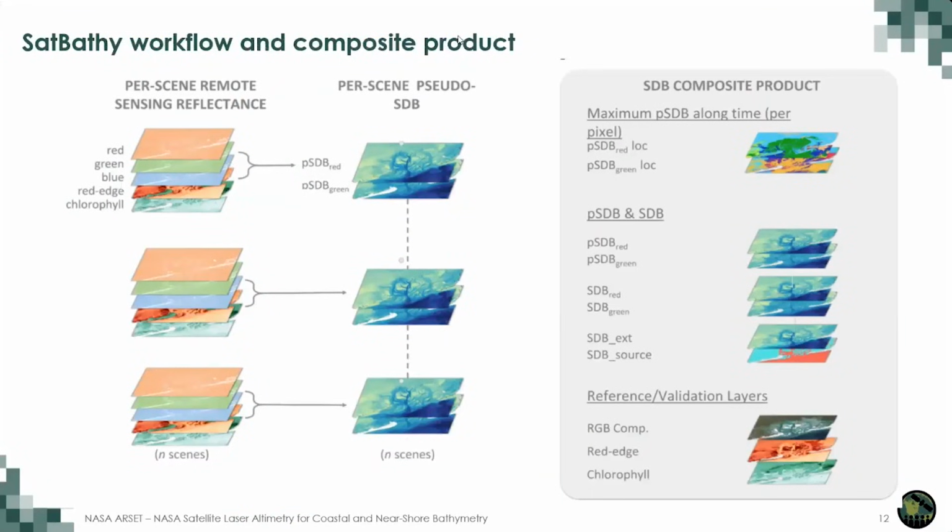The SatBathy workflow and composite product procedure. For a given area of interest, or AOI, multiple Sentinel-2 L1 scenes are collected and atmospherically corrected to remote sensing reflectance, or Rrs. Red, green, and blue bands are used as inputs to the band ratio models, PSDB red and PSDB green, which stands for pseudo-SDB.